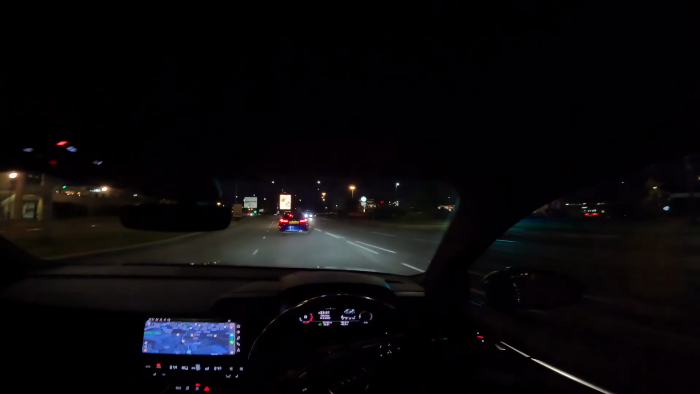Man's actually been outside now for about a good hour, driving around. And the fastest thing I've seen on the road tonight is a Tesla, bruv. Everyone's outside drinking, getting drunk. Oh, wait. Yes!